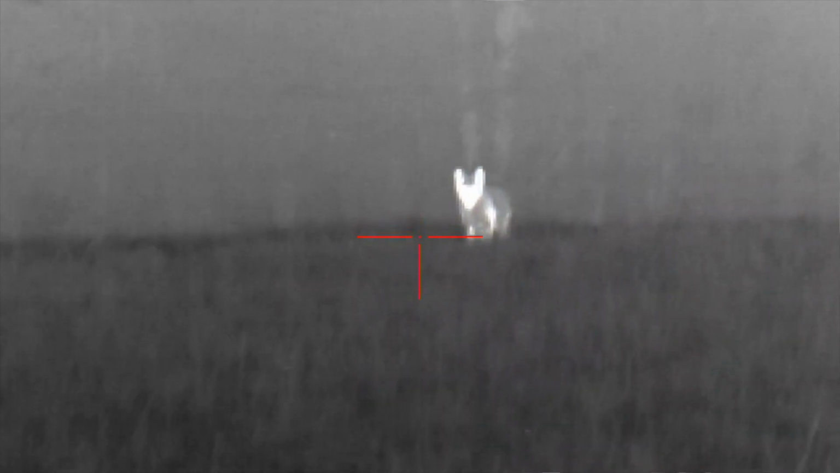But we had a good night considering that this rain was coming in. And right at the brink of that rain coming in, we call in that pair and we get that one killed. So that's super super awesome.